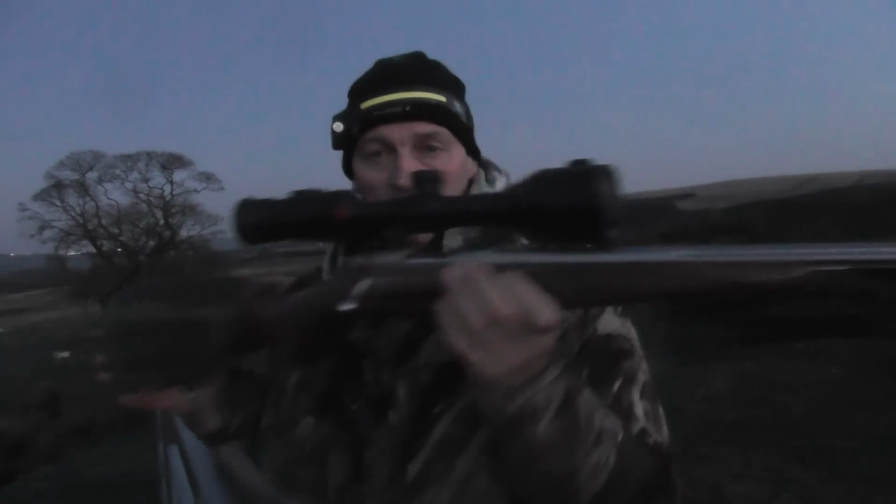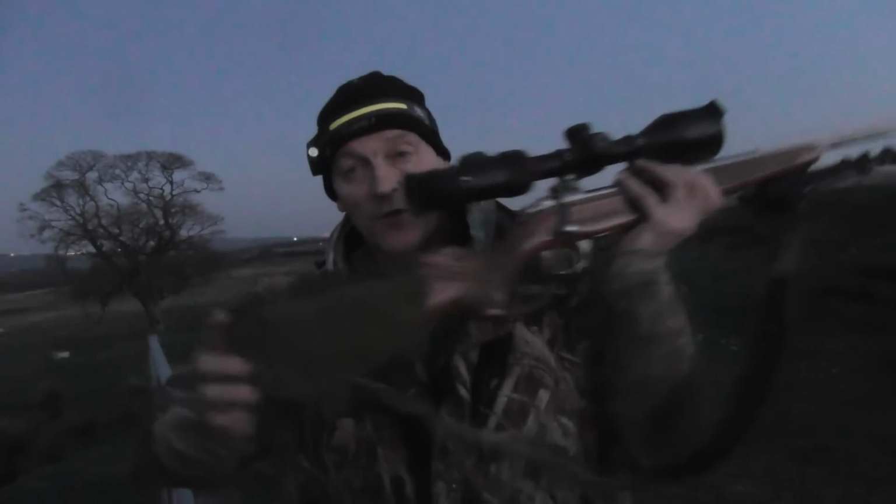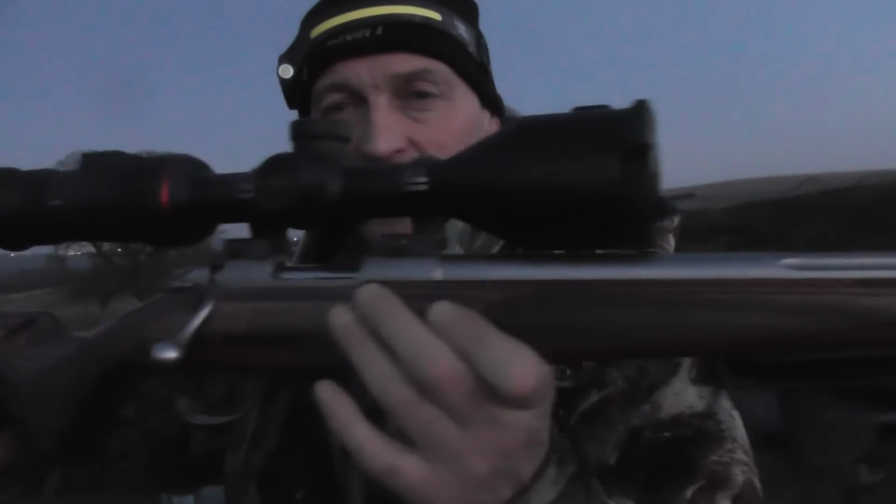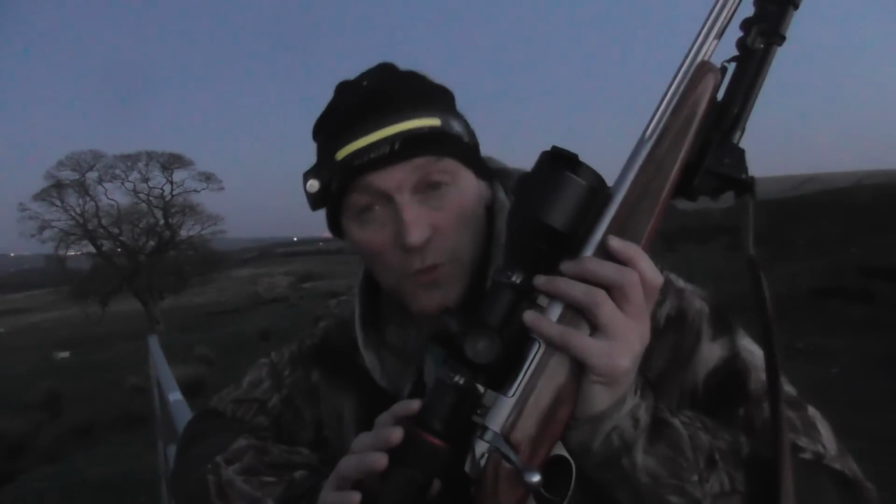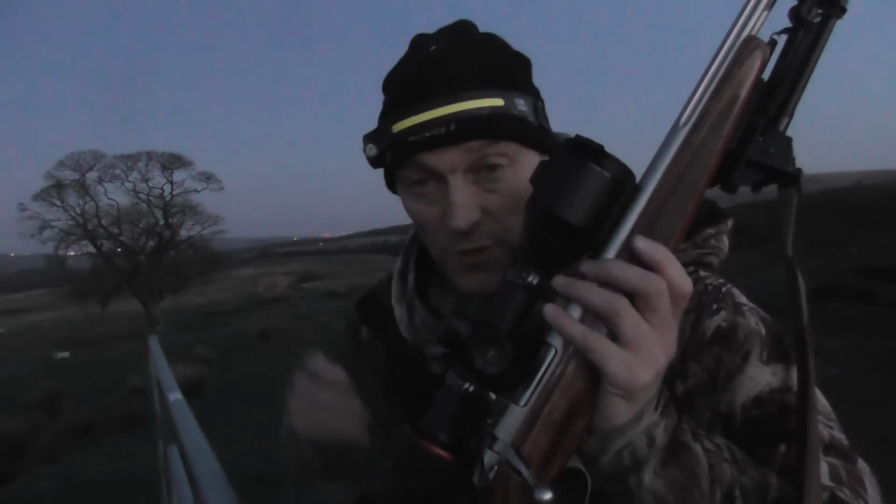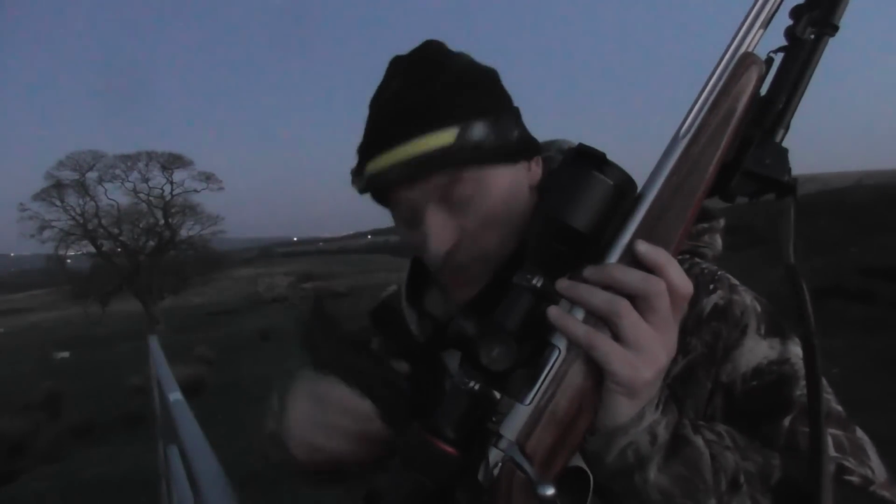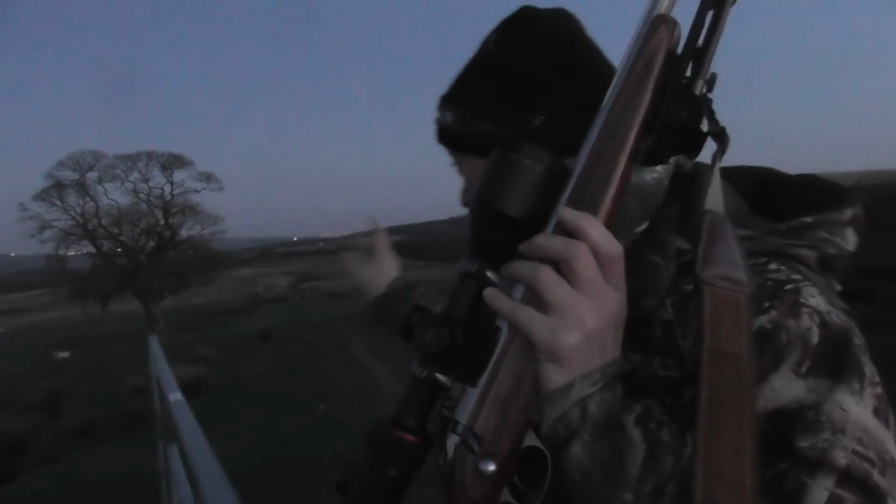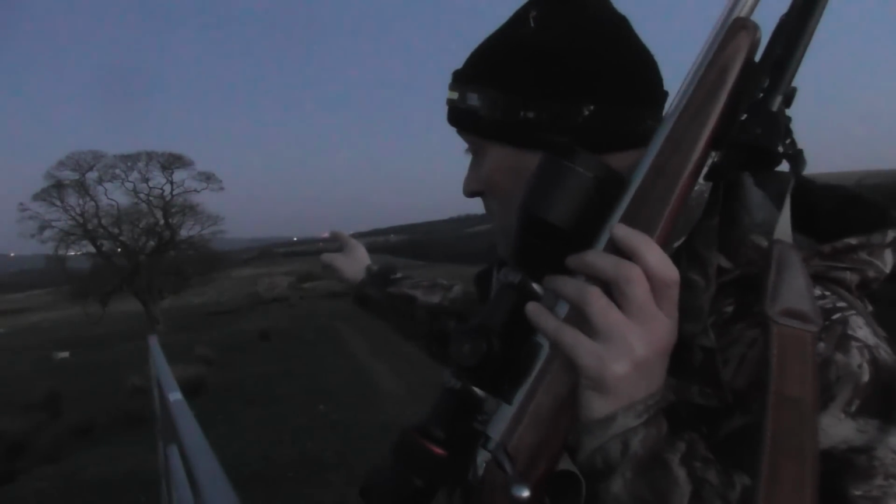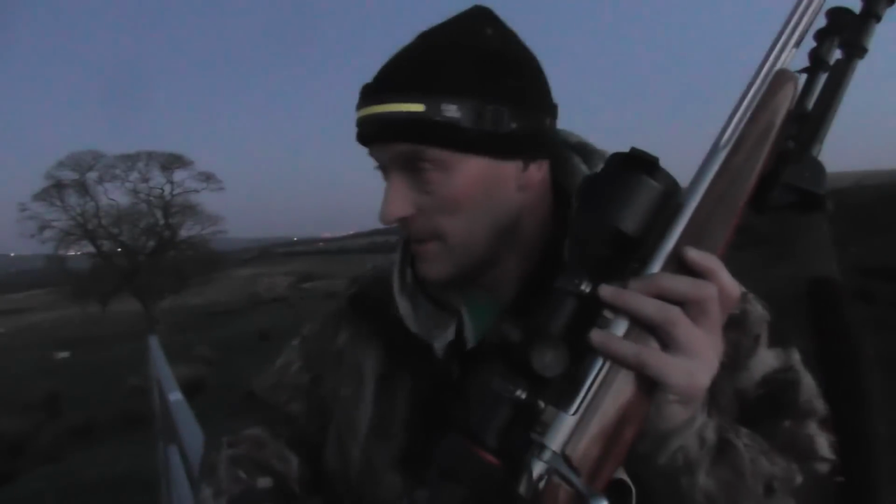And tonight I'm using my Sako 85223, and I've got on top the Nocpix Ace H50R thermal scope. I've got this scope from Cheshire Gumroom in Stockport, and I've also got the Nocpix Vista H50R spotter from Cheshire Gumroom in Stockport. What I'm going to do tonight, I've got to get down there and get in position, because the foxes cross over this part of the valley.